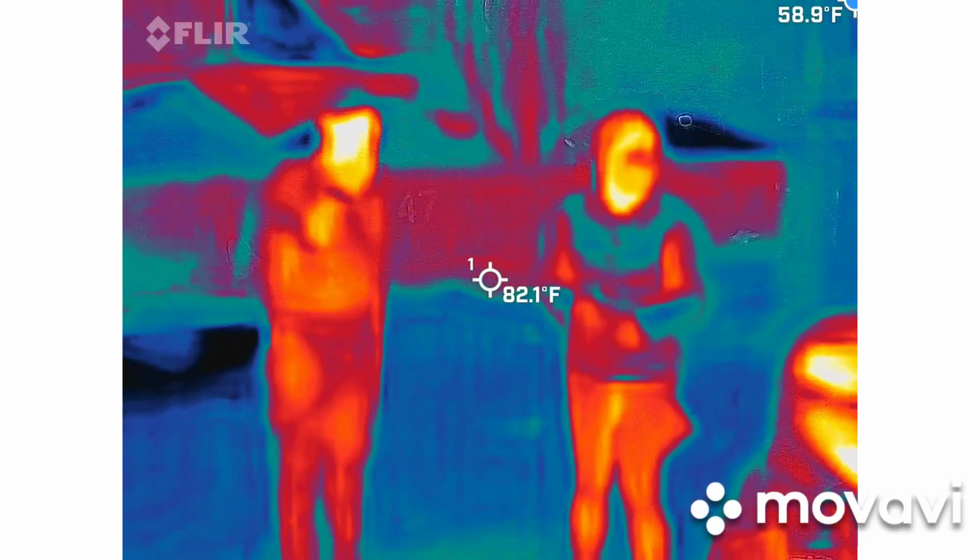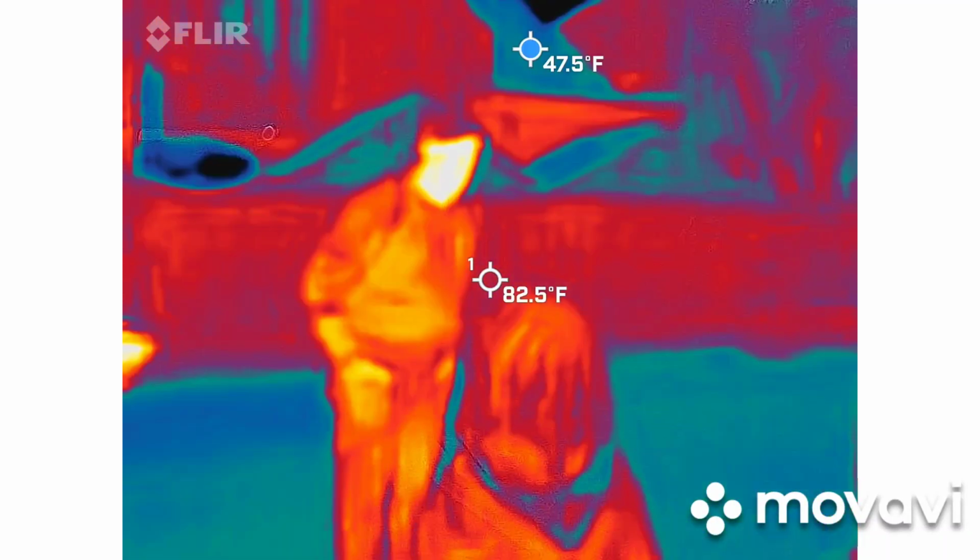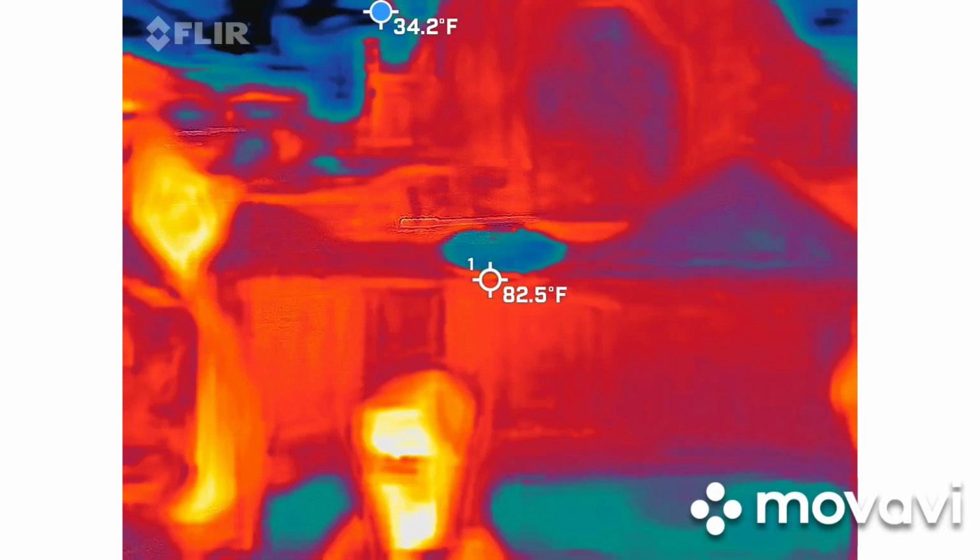All right, so let me show you guys some answers. One, because there's going to be a lot of cars moving in and out of here. So, back home. Oh my god. You better not hit us.